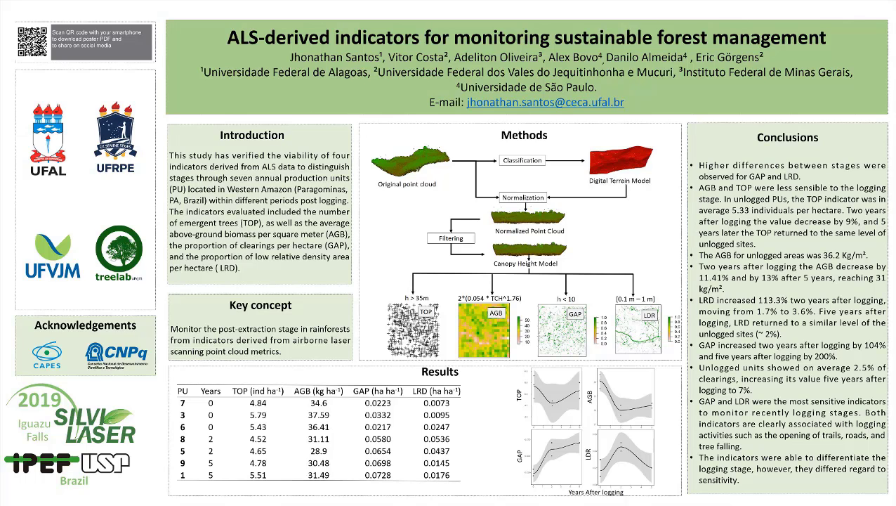LRD increased 113.3% 2 years after logging, moving from 1.7% to 3.6%. 5 years after logging, LRD returned to a similar level of the unlogged sites, about 2%. GAP increased 2 years after logging by 104%, and 5 years after logging by 200%. Unlogged units showed on average 2.5% of clearings, increasing its value 5 years after logging to 7%.